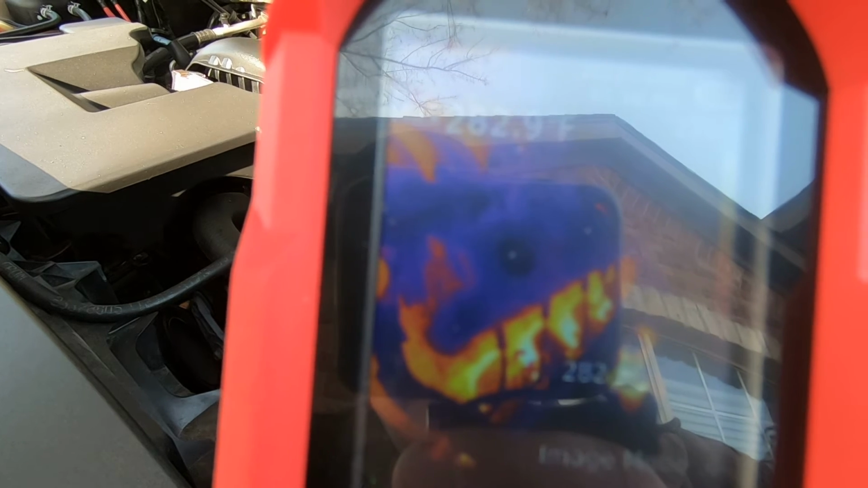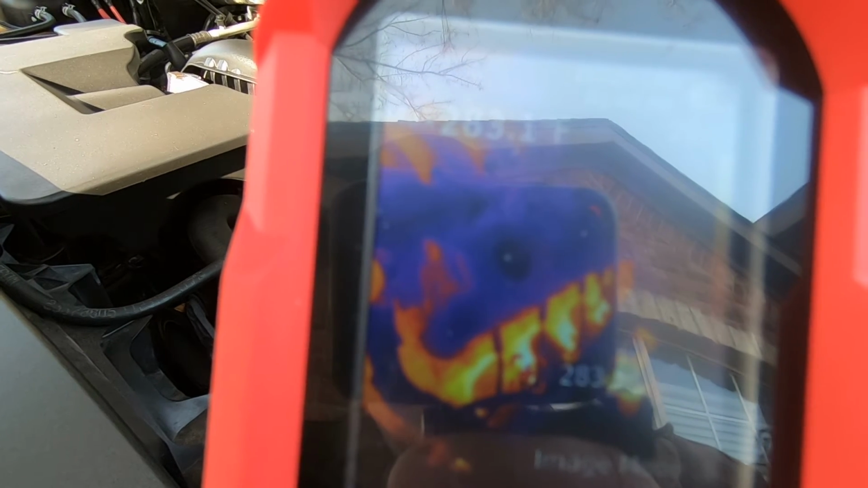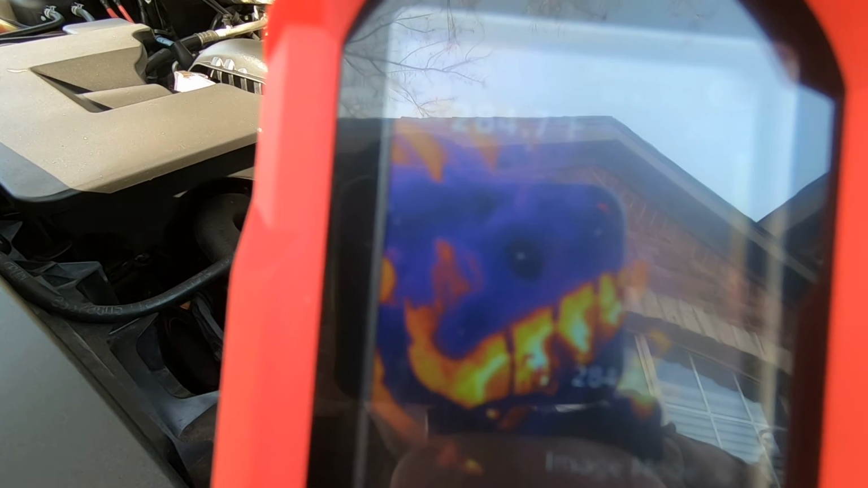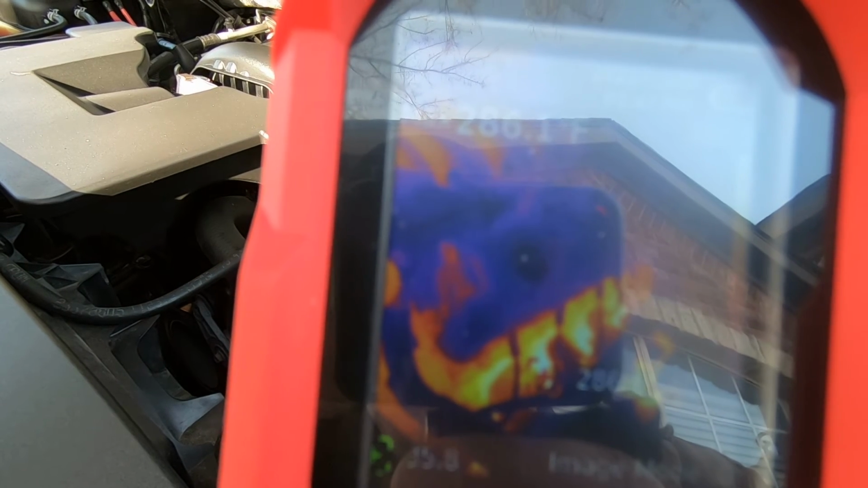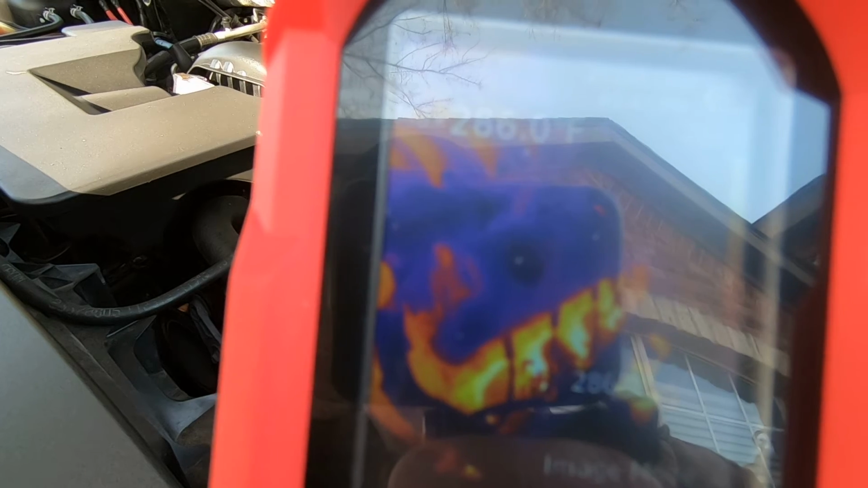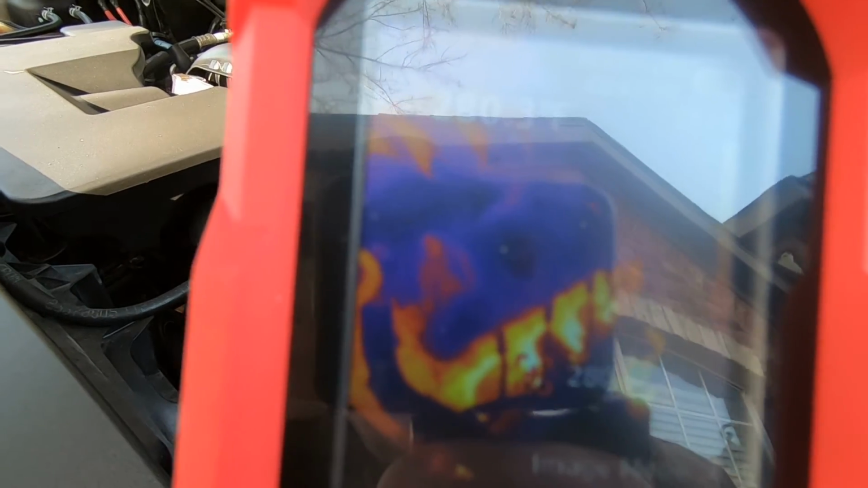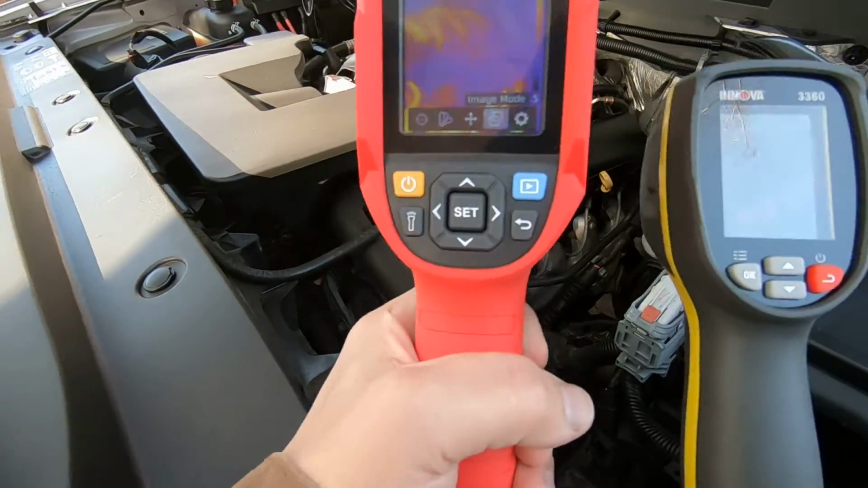Let's say this is a V8, so if you had one cylinder that was not firing, it's not going to be producing the heat. So you'd quickly be able to use this to take a look at the exhaust manifold and tell that that cylinder wasn't firing.